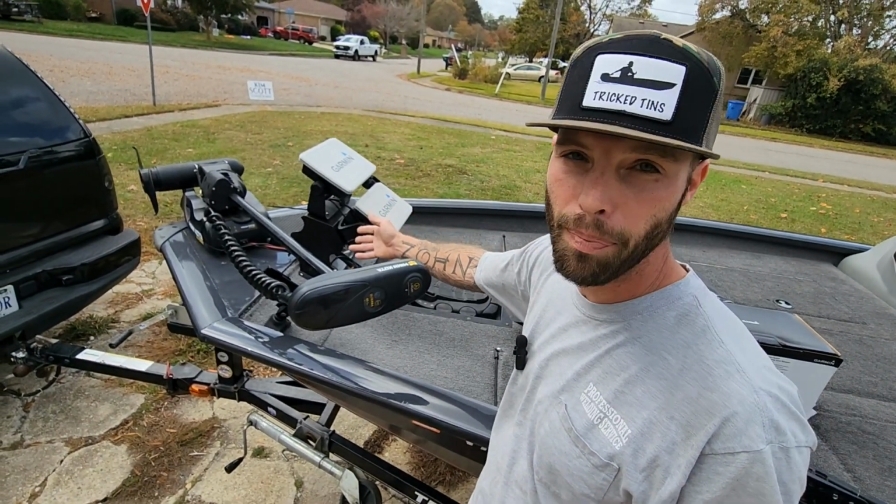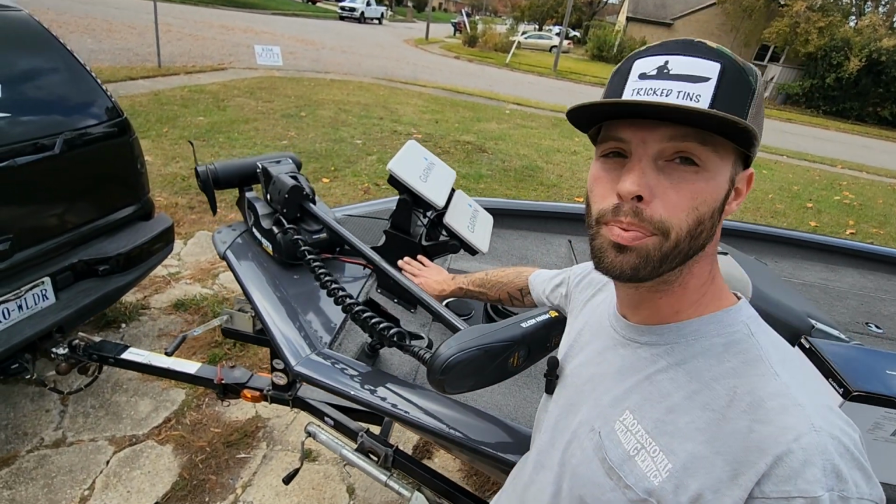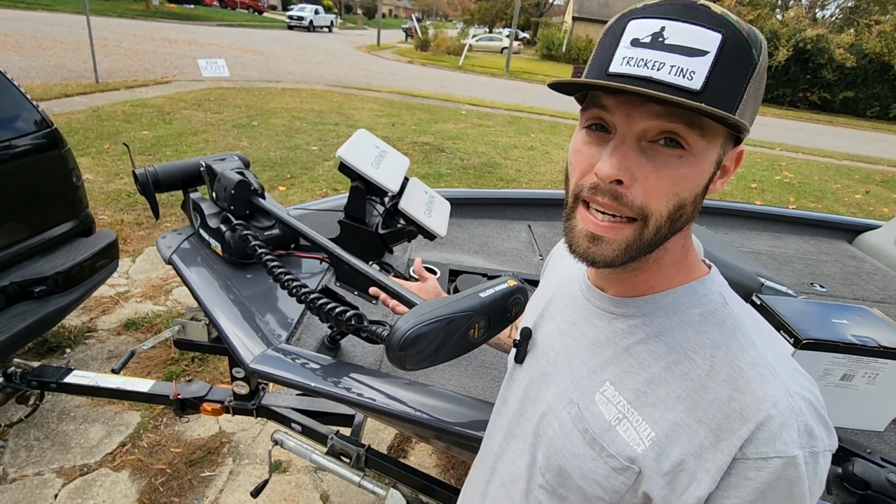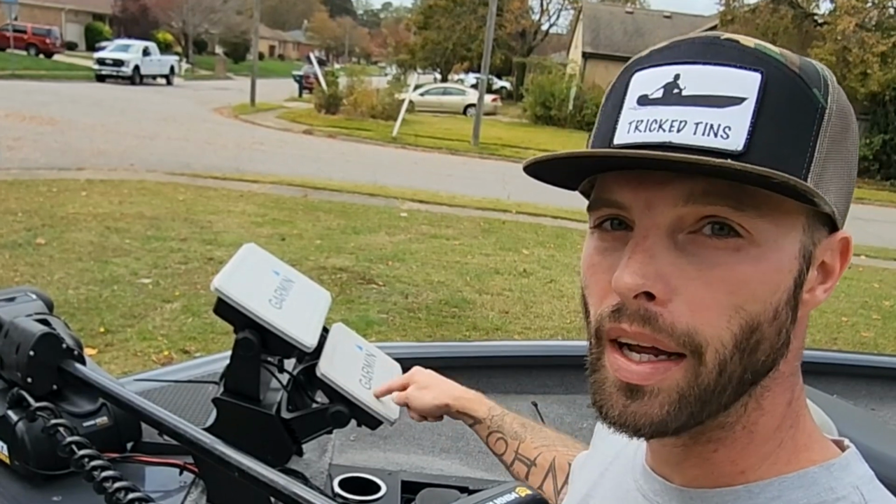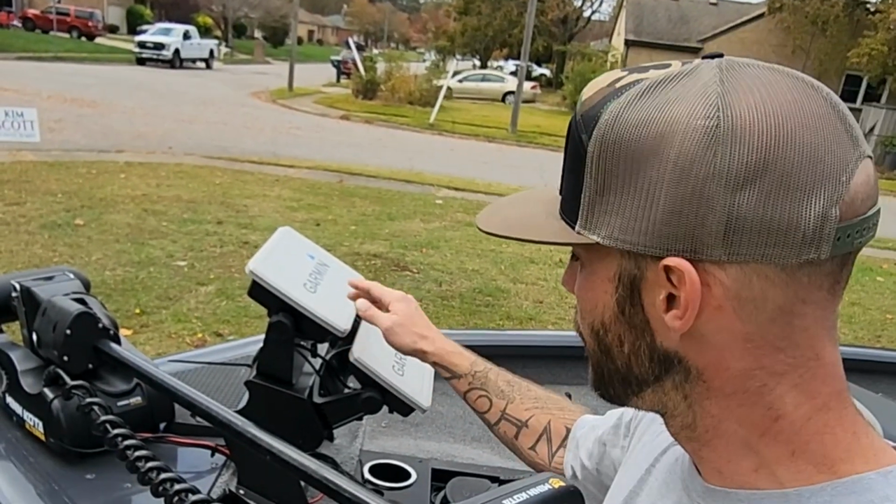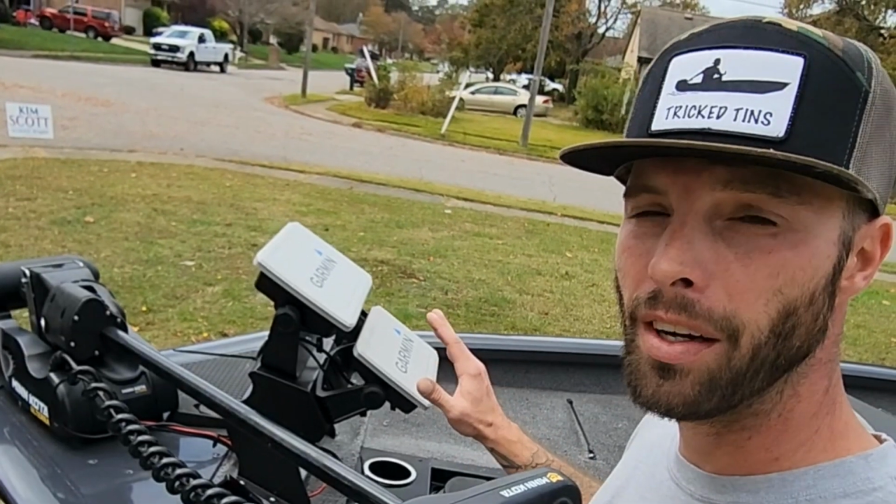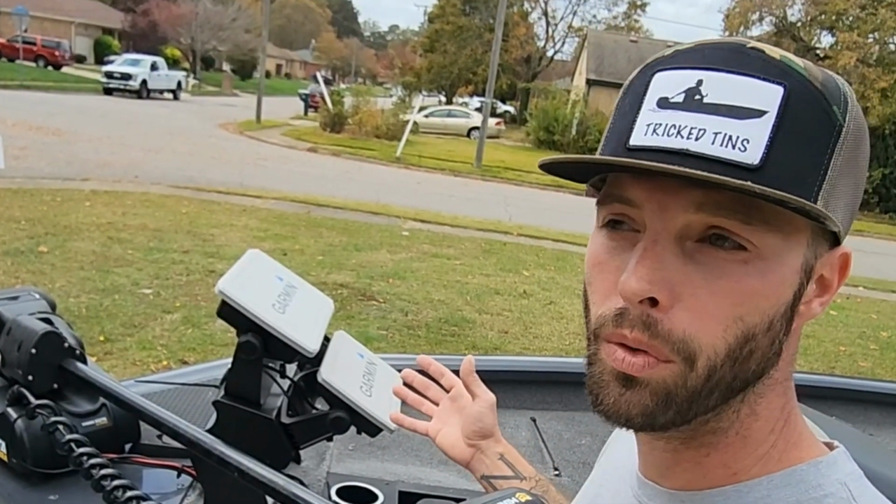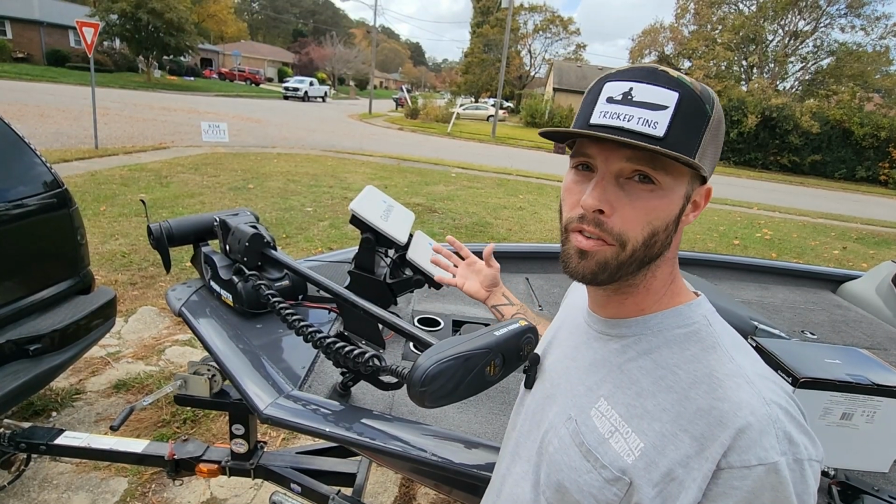And then I built this dual graph bridge right here. Now this one is just a prototype. I never really went into production with this. It's just something that I needed, so I built it. I've got my 93 Garmin SV on the bottom and my Garmin 106 on the top, and these things sit perfectly. It's tall enough, but it's not too tall, and it's exactly the setup that I was going for when I fish. I love the way it looks, and I love the way it functions.